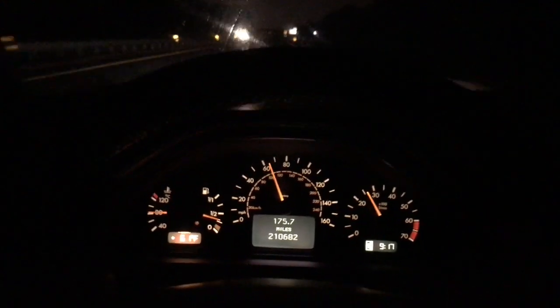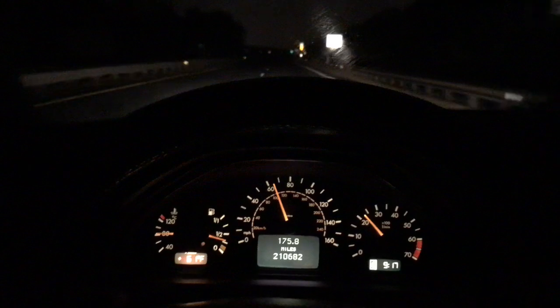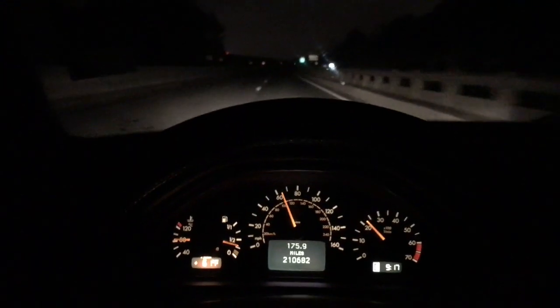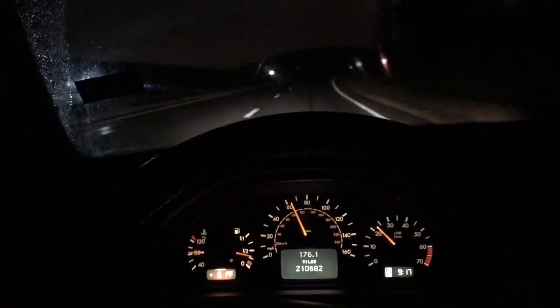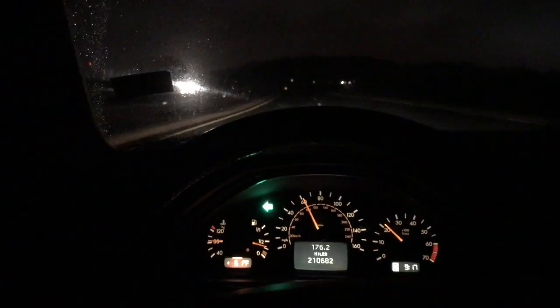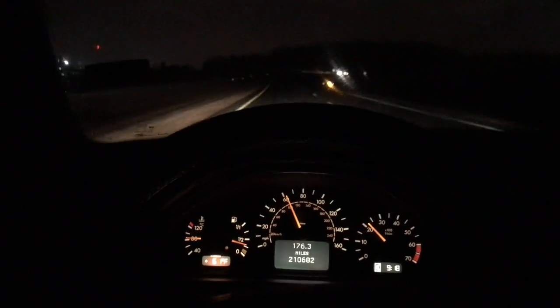This car has been dead reliable and just a solid runner. I mean, it is quick, it handles well, it gets good fuel economy, it's more nimble, and I think I said that in my introductory video. The steering and the handling's lighter, more nimble, but it still has that solid Mercedes tracking feel. Feels like it's a tank. But yeah, it's been a great car so far.